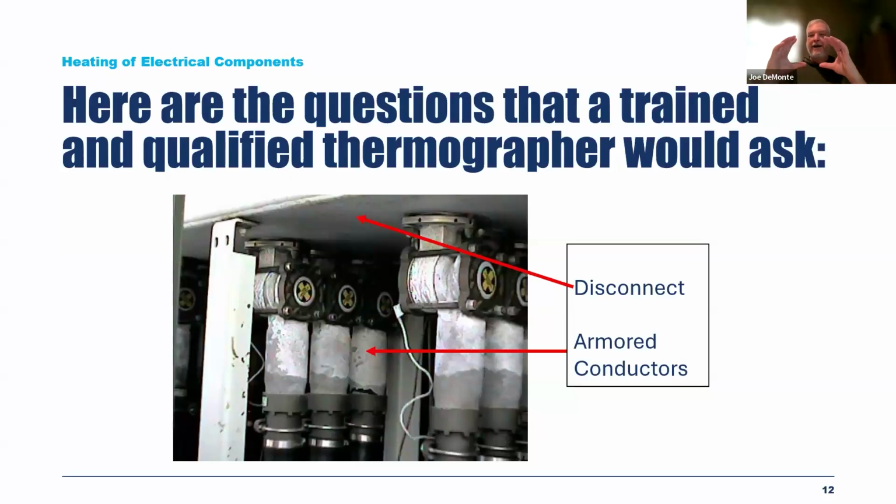But I also had a very, very large armored piece of polymer in between the conductor and where I was looking at on the surface. So the heat was dramatically indirect. This was one of the most critical issues I'd ever found in my entire career. And to top it all off, this disconnect fed a building that wasn't even occupied yet, and this was taken in the winter. So the loading in the building was extraordinarily low.